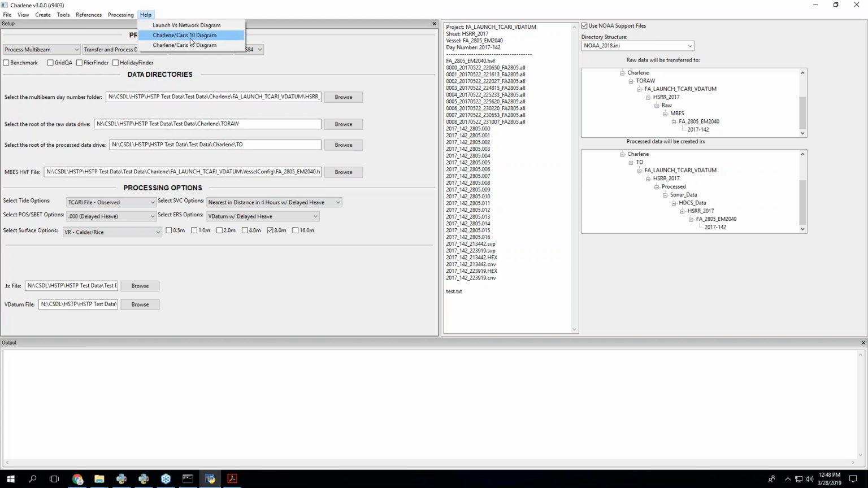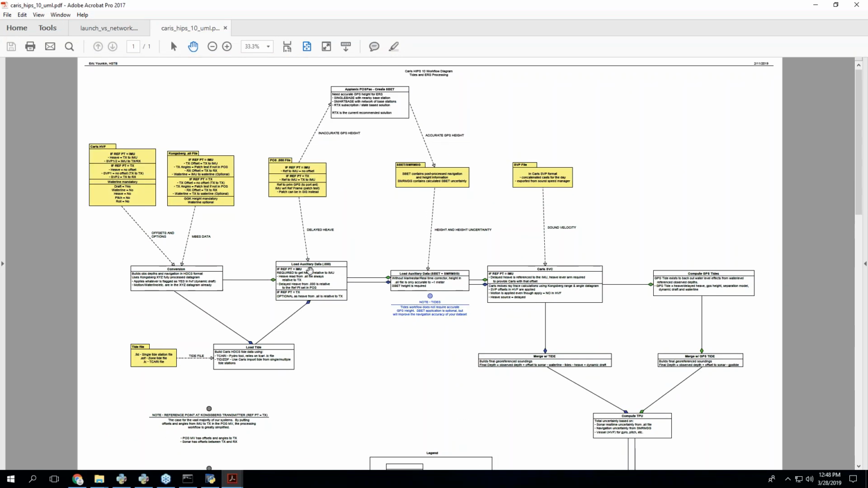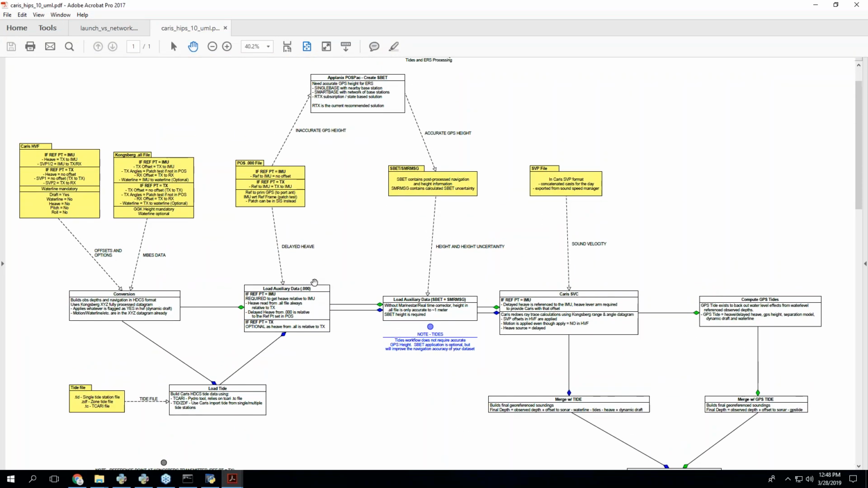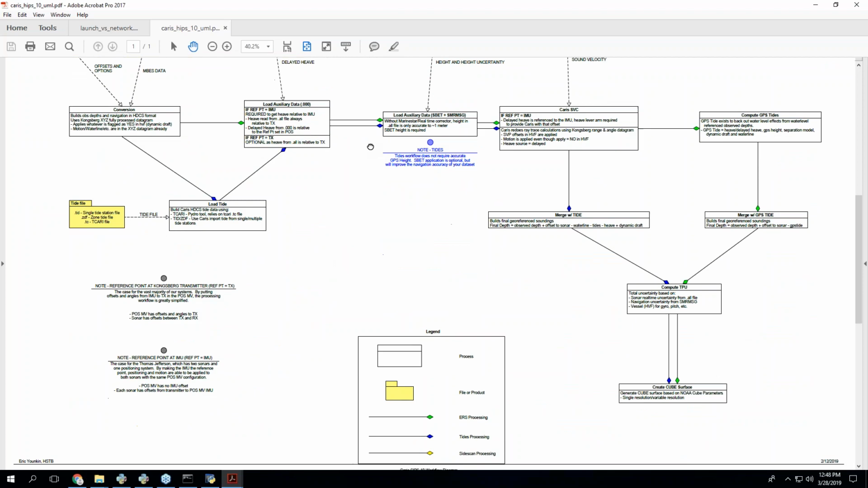Okay, so I also have this guy. Okay, so this is basically the way that we process data in Kestrel 10 and with POSPAC and everything else.